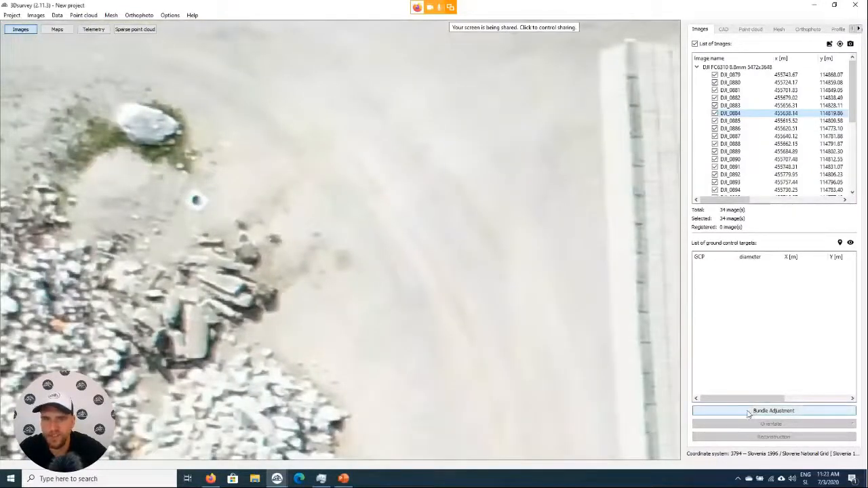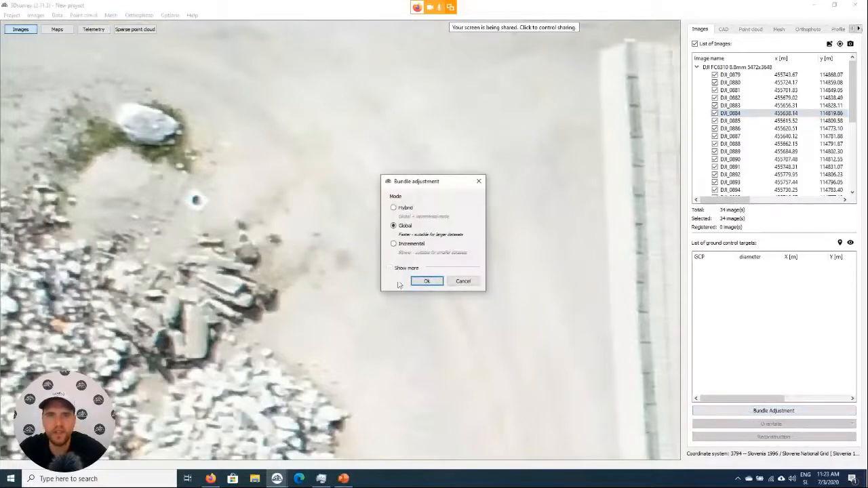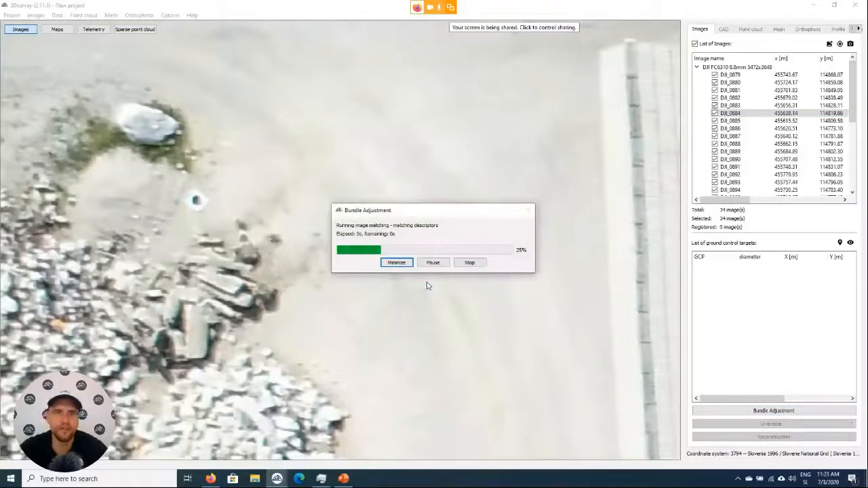As we said, first step is bundle adjustment. This one is completely automatic. We just press OK and we start processing. Bundle adjustment is a pretty fast algorithm. For these 34 images, it will take less than 2 minutes.